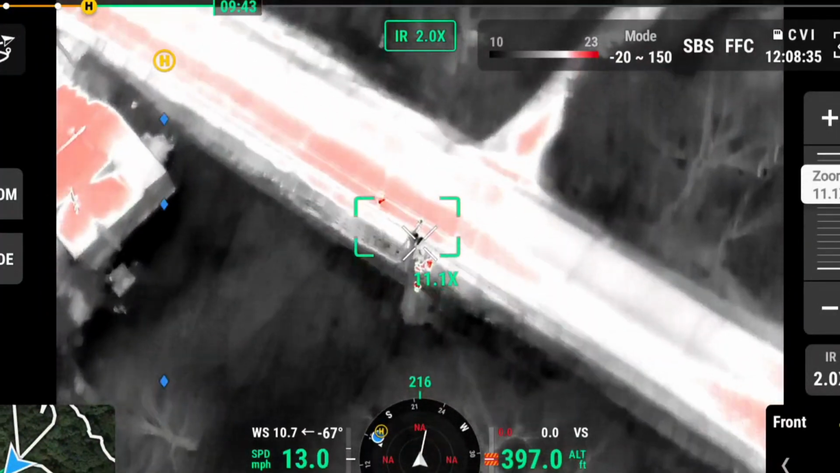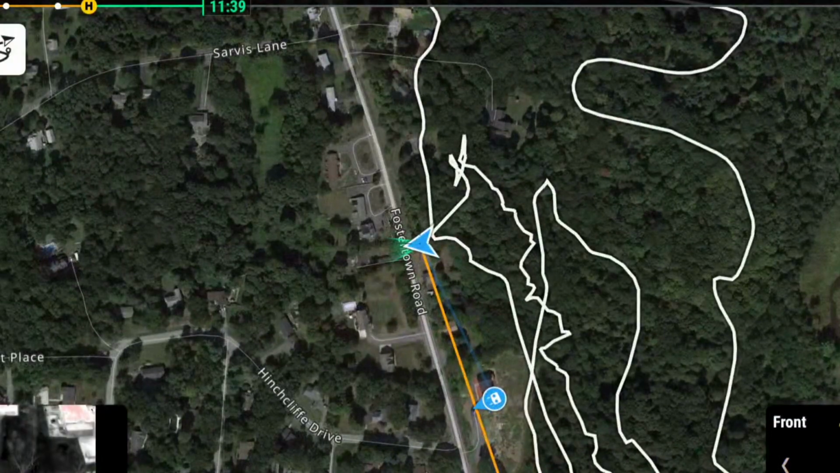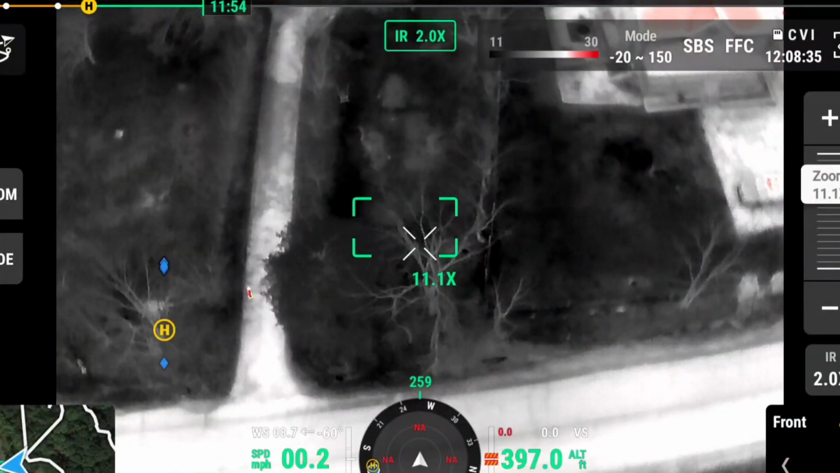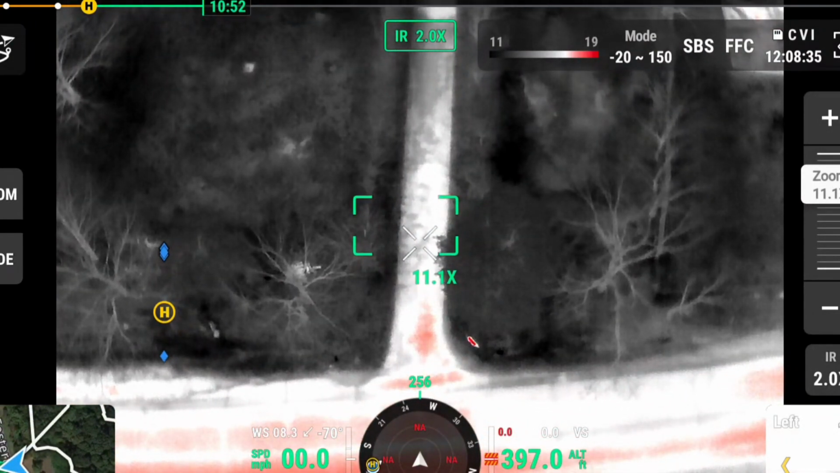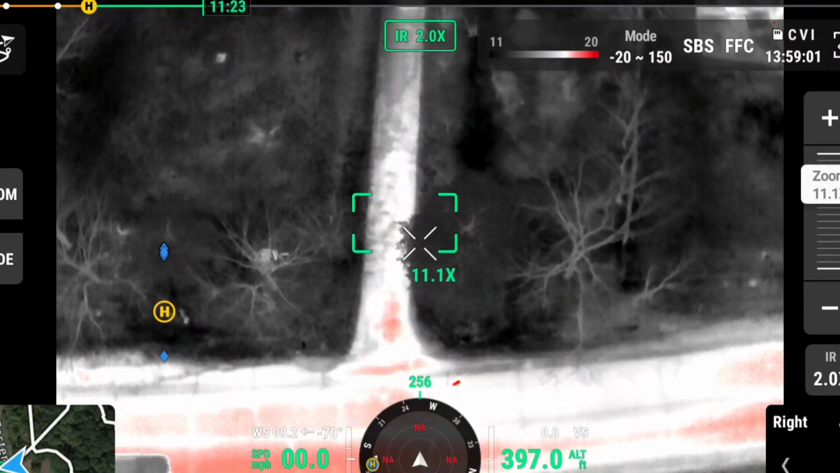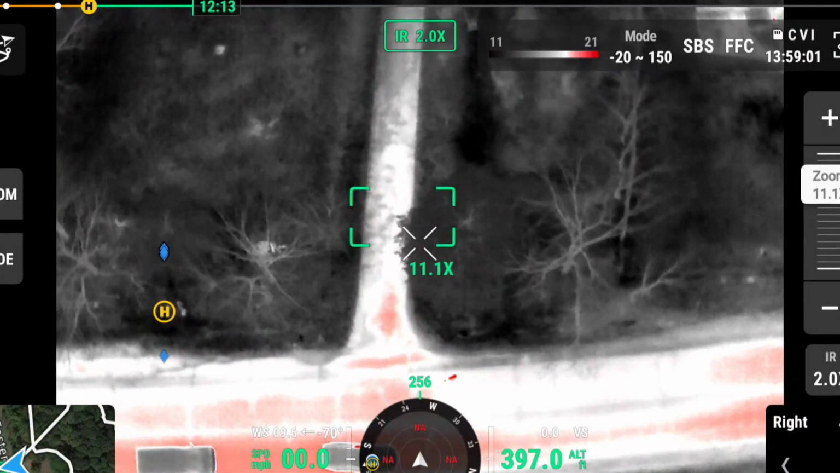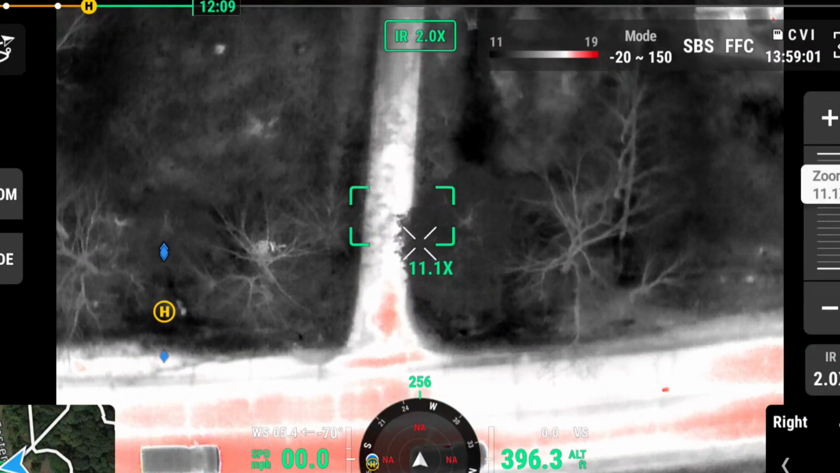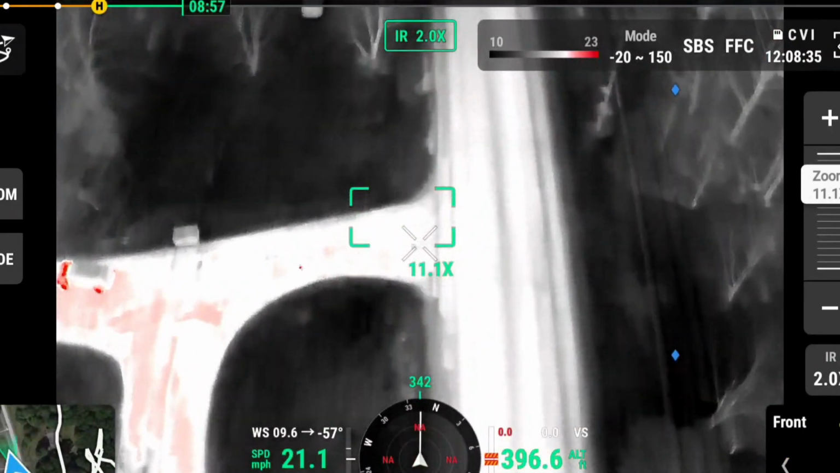So unfortunately she did make her way out to the road. A couple close calls, obviously scared us a bit, but thankfully she was able to find her way through it uninjured. So without any really rhyme or reason, Galaxy was, I wouldn't say survival mode at this point, but she had no idea where to go.